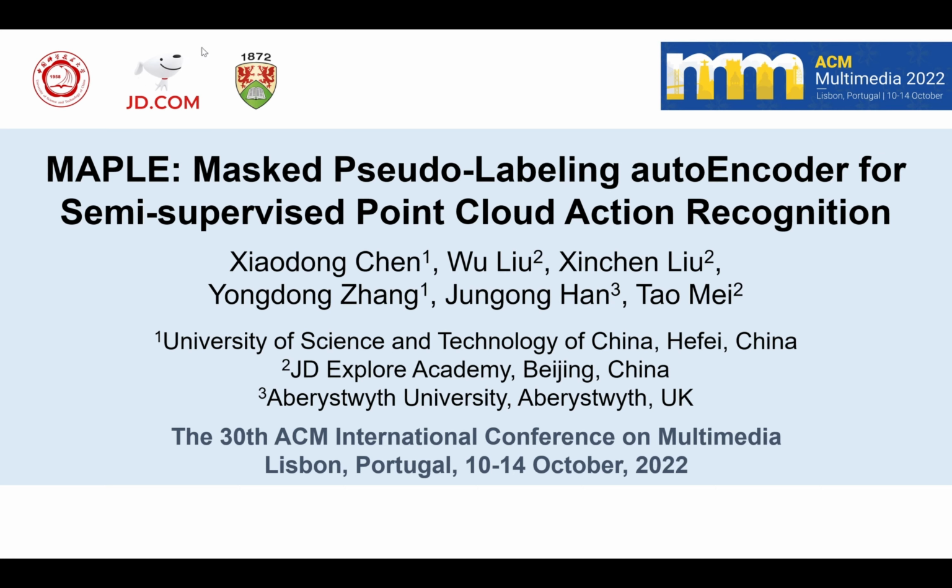I will introduce our work, MAPLE: Masked Pseudo-Labeling autoEncoder for semi-supervised point cloud action recognition. This paper is co-authored by Wu Liu, Xingchen Liu, and Tao Mei from JD Explore Academy, Yongdong Zhang from the University of Science and Technology of China, and Jungong Han from Aberystwyth University.